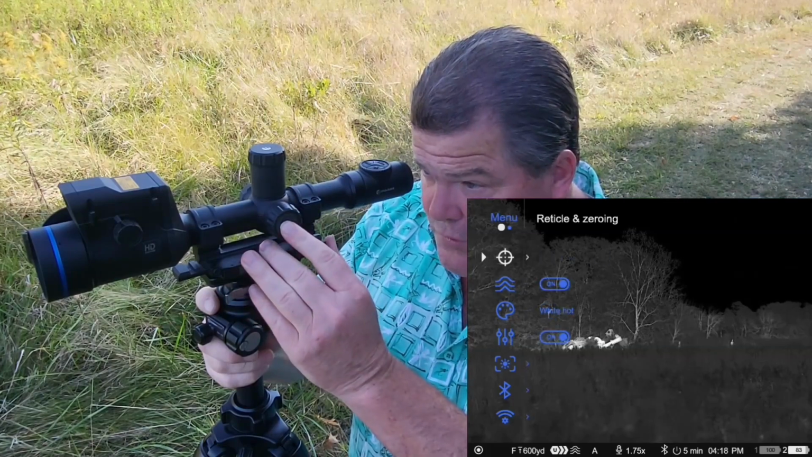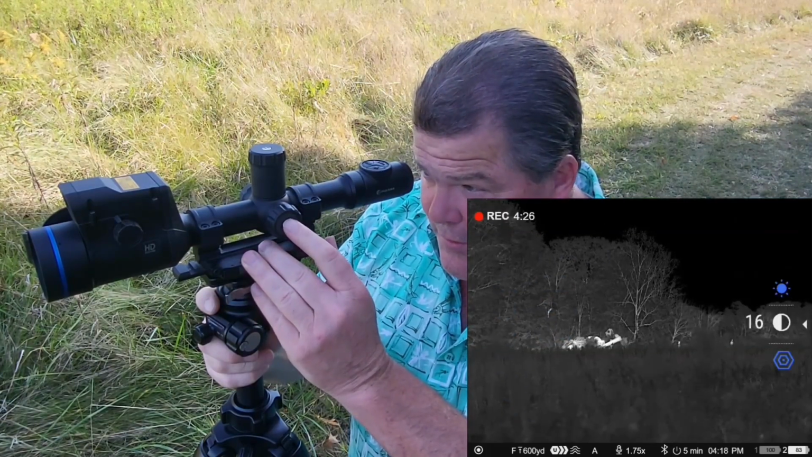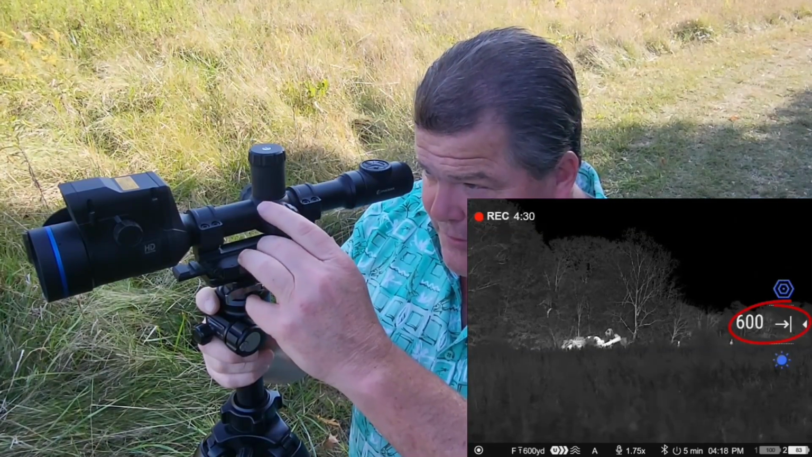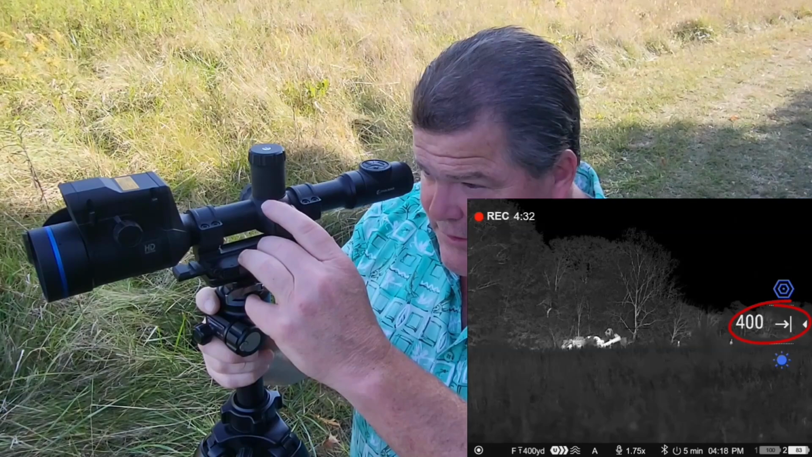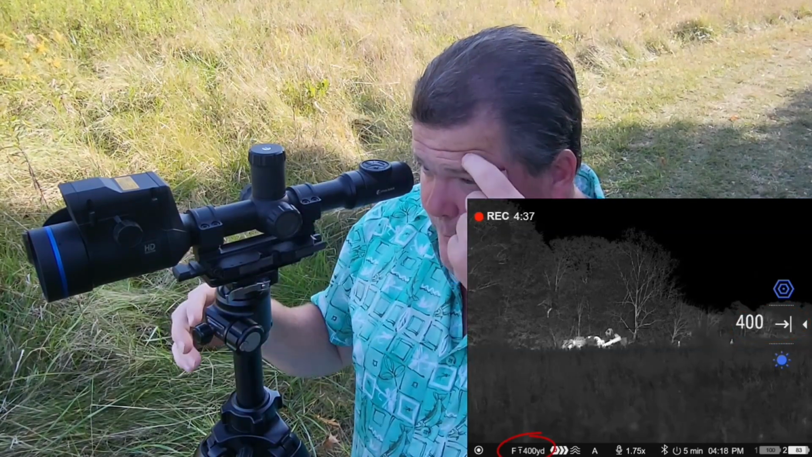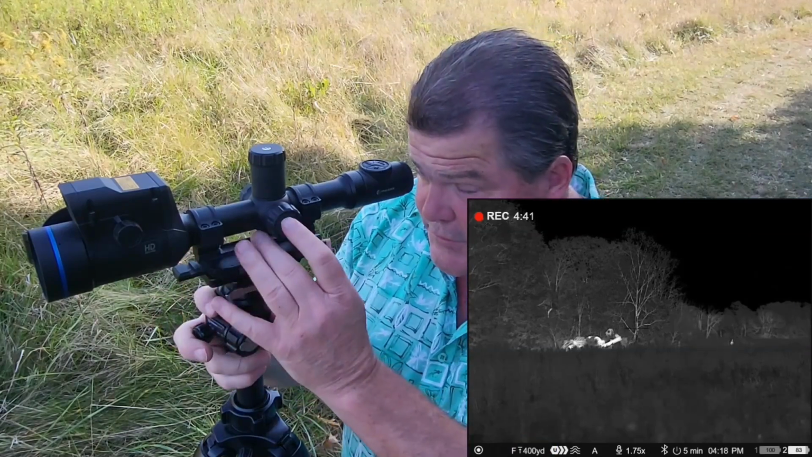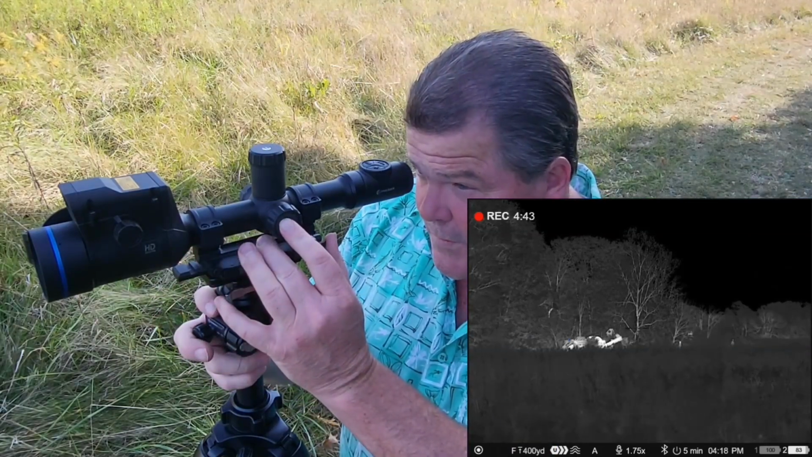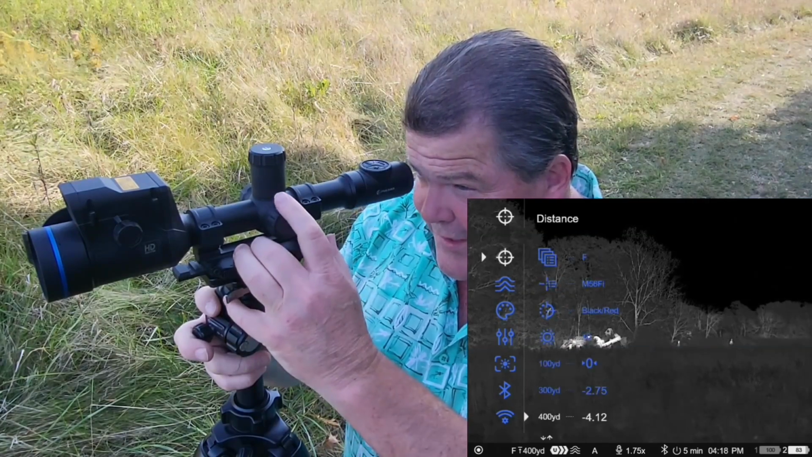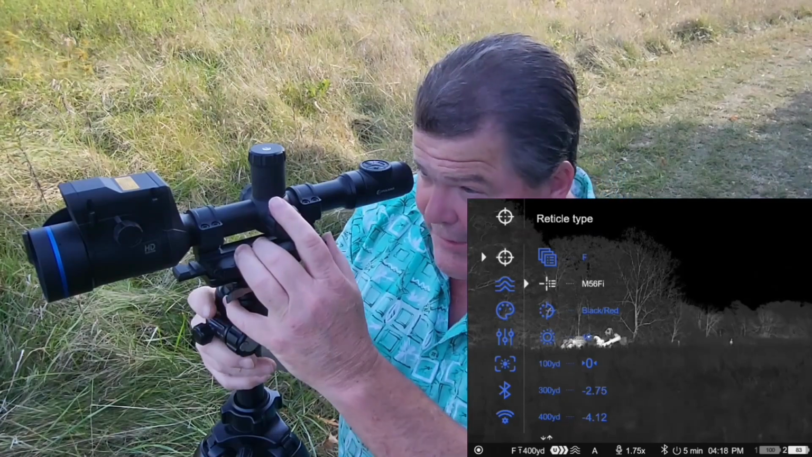And so now that those are in there, if I come over here into the quick menu and I come in to my aiming point change, I have the ability to quickly and easily change between the aiming points, which is going to adjust the reticle POI, and I'm able to shoot at any one of those yardages that I've zeroed. So that's a quick explanation of what that's going to do for you. I don't want to get too in-depth here and get confusing. So let's get back into this.